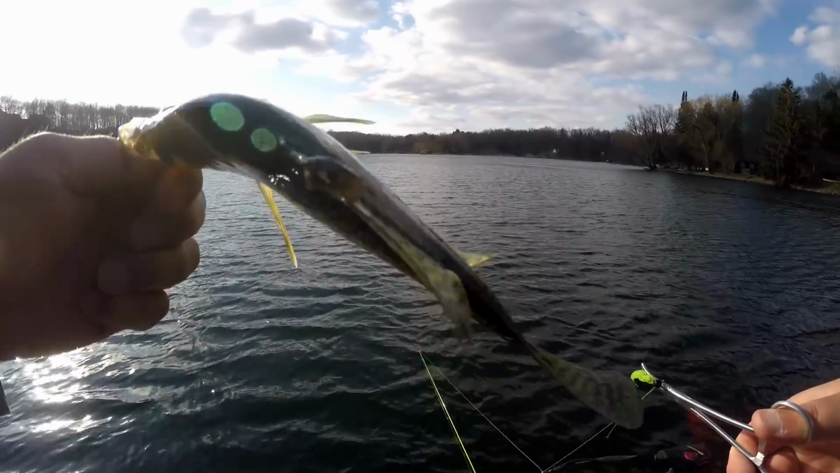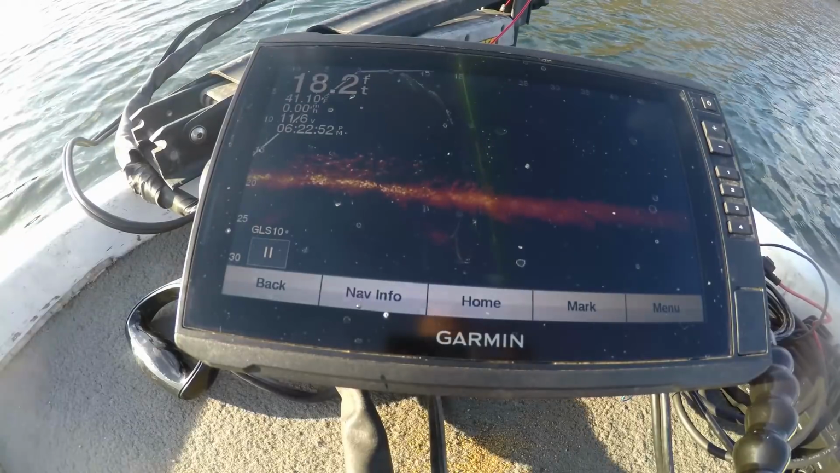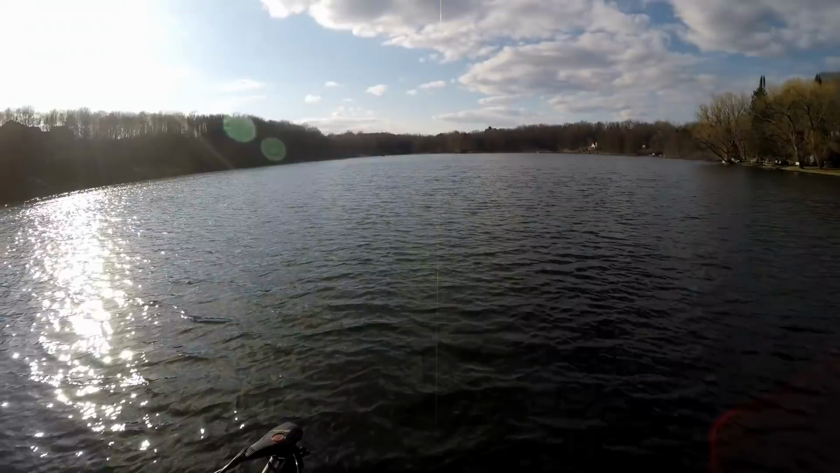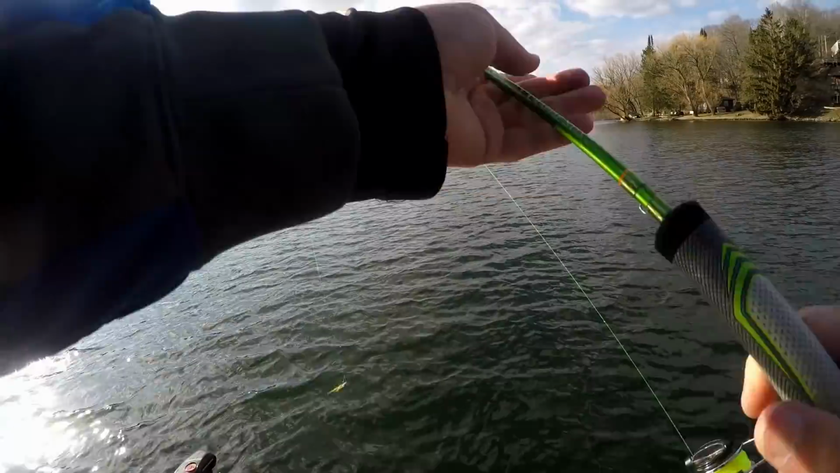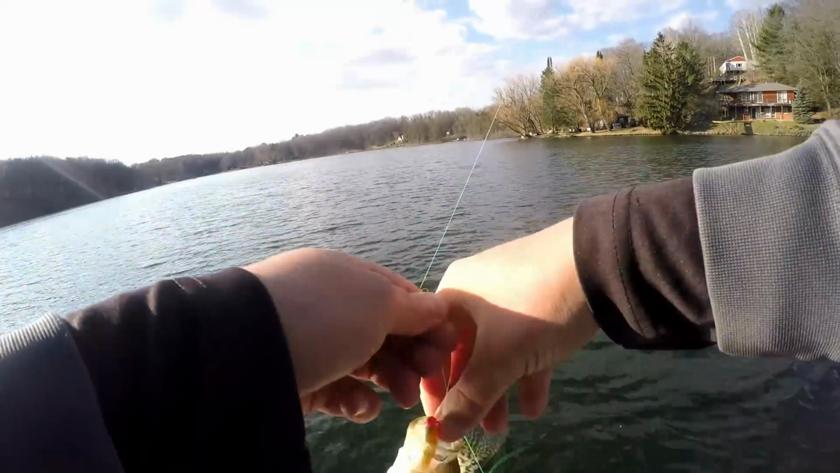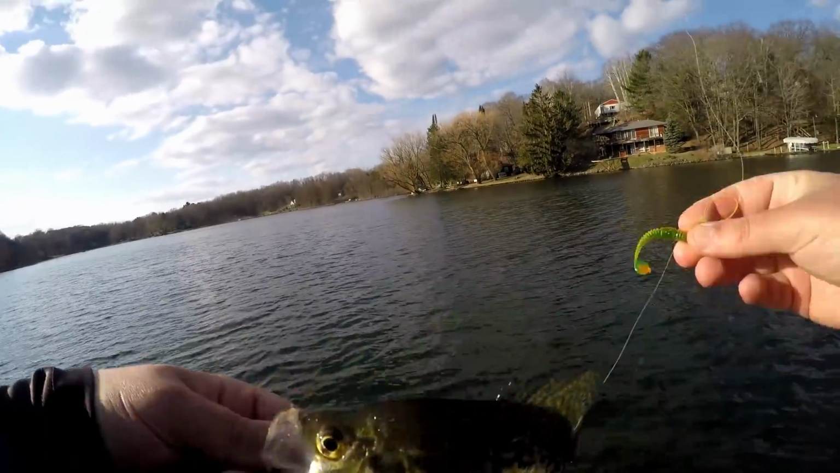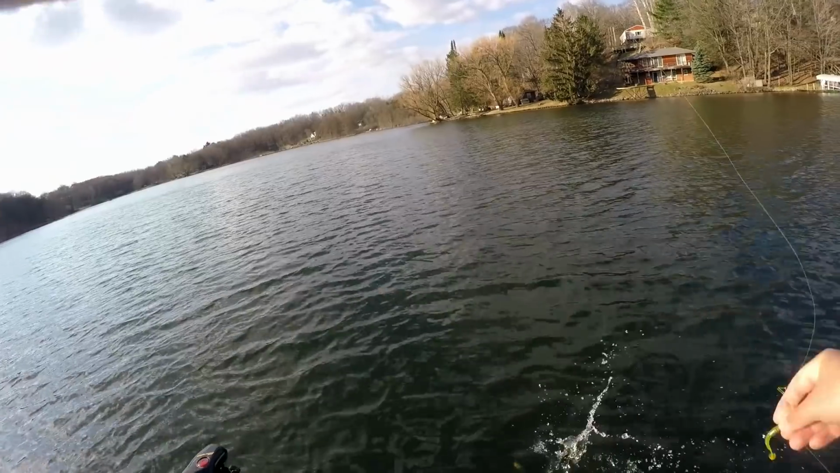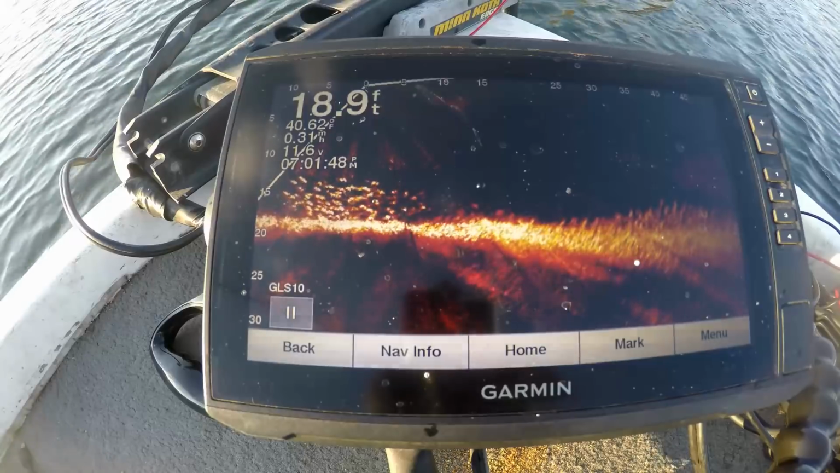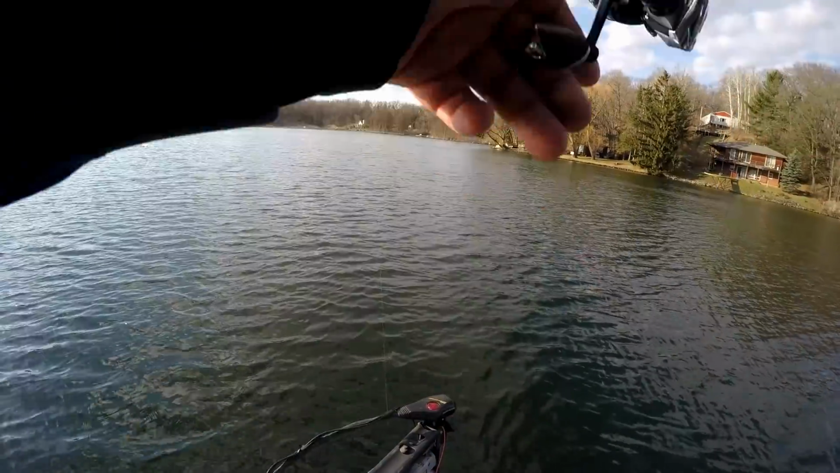Ooh, he's got something on his fin too. That's nasty. There he is. Got him that time. Top jig. He must have been pretty low in the water column. Little guy though. Baby. It's not what we're looking for. There's one.